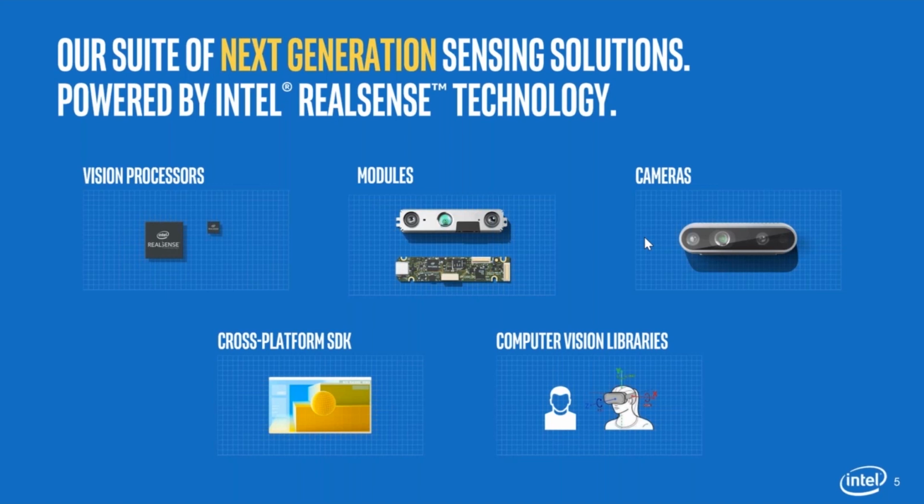The design is to be forward and backwards compatible, so that the camera you use today, or the code that you use today with our camera, doesn't become obsolete. It can go from generation to generation of camera as we improve the technology. And of course, as any good SDK should have, it has some vision libraries for samples.